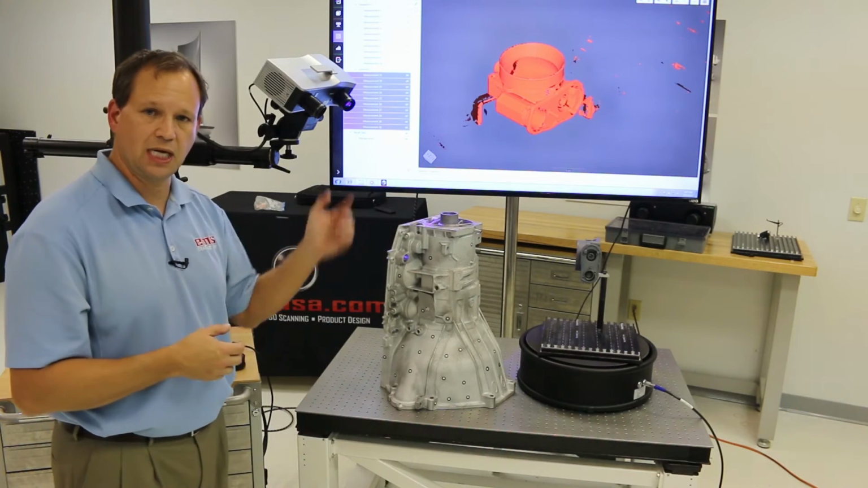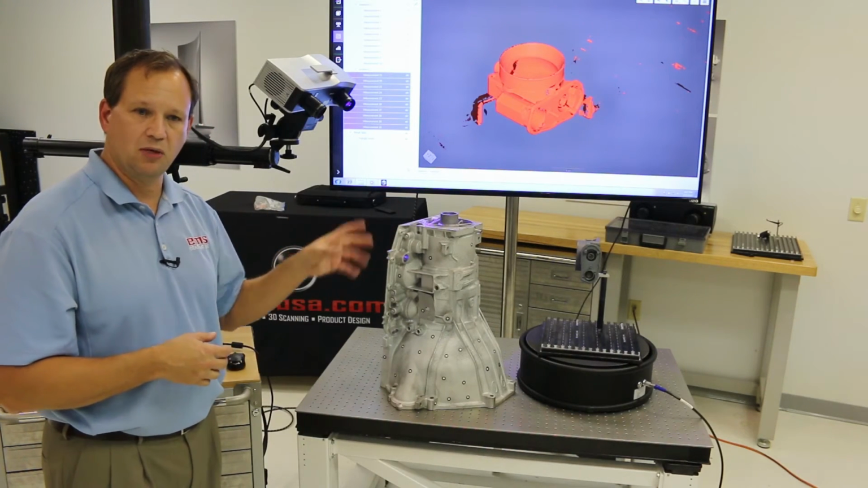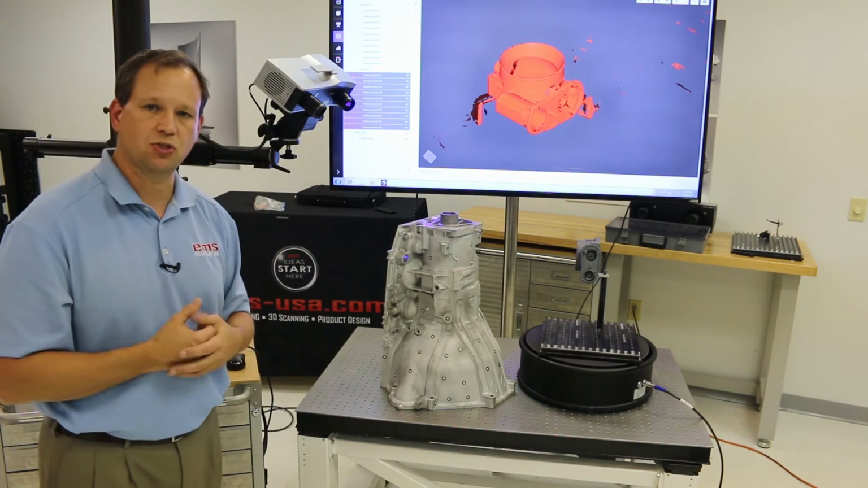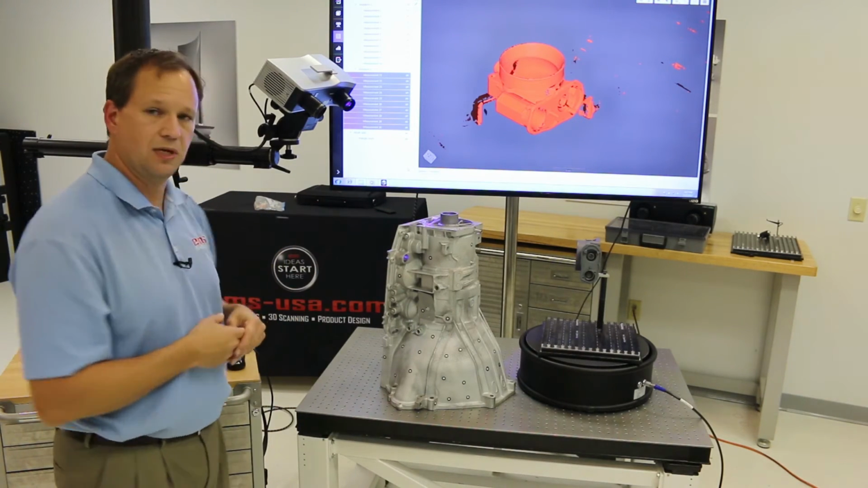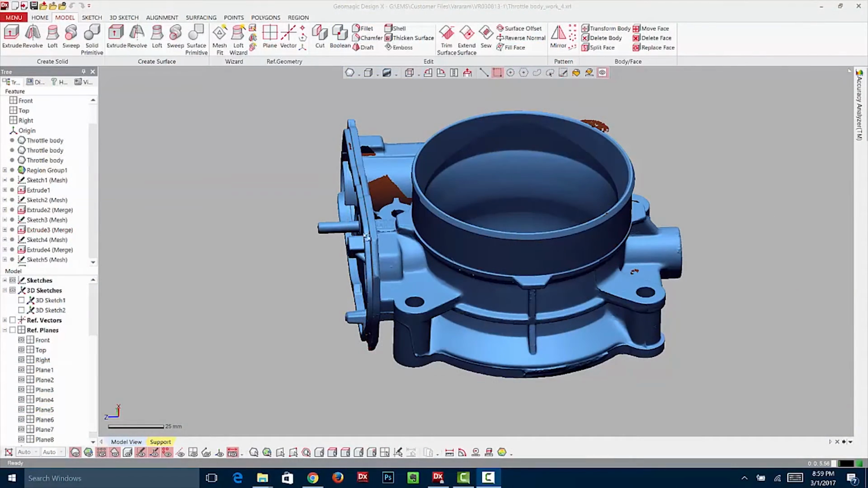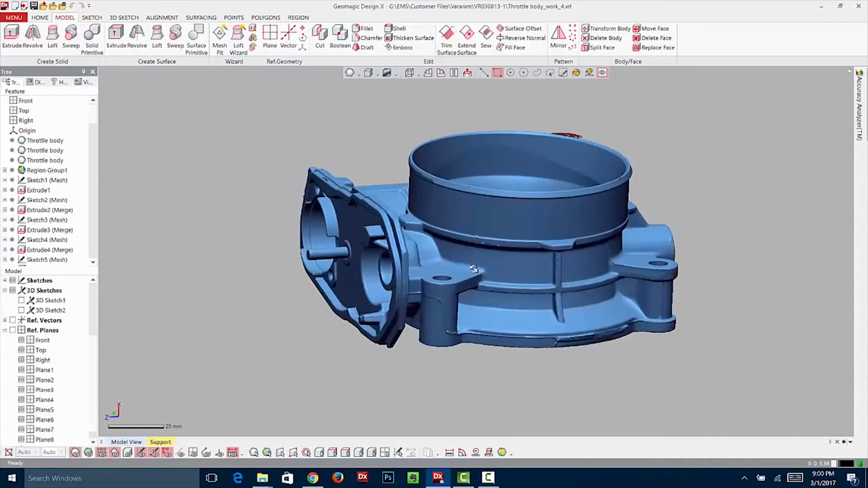So last thing is we'll take a look at this part, again the throttle body we scanned. We'll take a look at that and discuss some of those downstream applications. Okay, lastly here we want to talk about the downstream applications you can use the scan data for. So first let's just take a look.